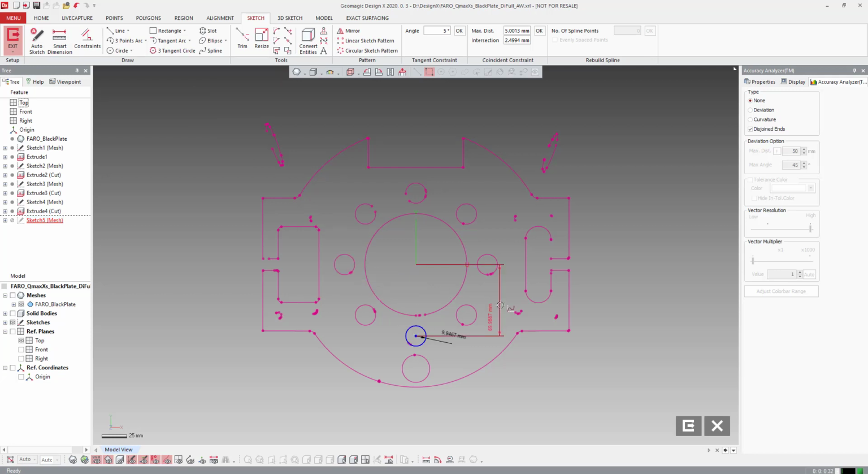I'm going to start on the bottom. So what I'm going to do is put my dimension on here. It's already there, obviously. We are going to make this 10. I am going to make this 70.